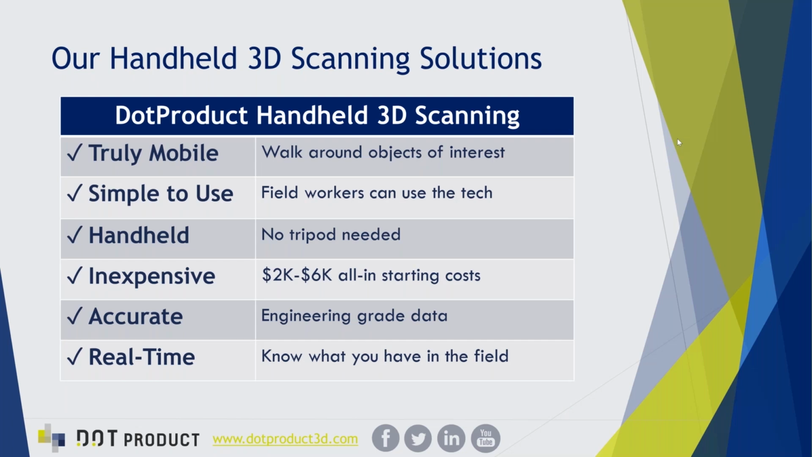This first slide is basically just to give anybody on the line who's in any way new to our technology a very brief overview of what we do, highlighting what we're achieving across all of our platforms and what we're aiming to capture with our current solutions. DotProduct handheld 3D scanning is providing a truly mobile solution that allows you full freedom of motion to walk around the objects of interest. Very simple to use technology. I'll be highlighting some advanced features today.